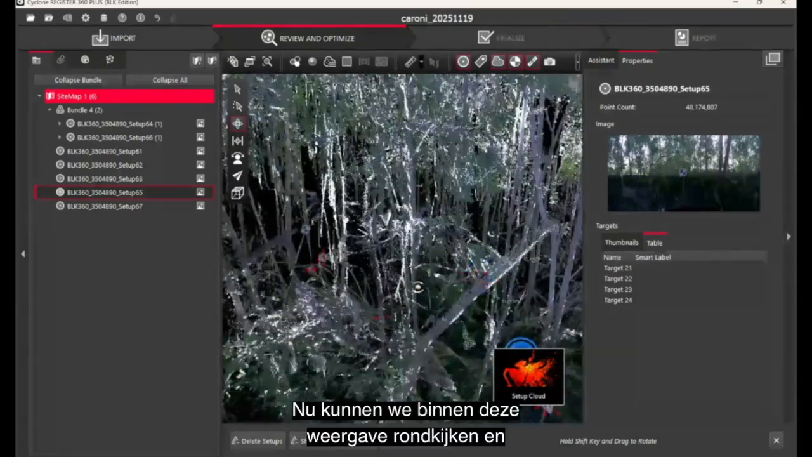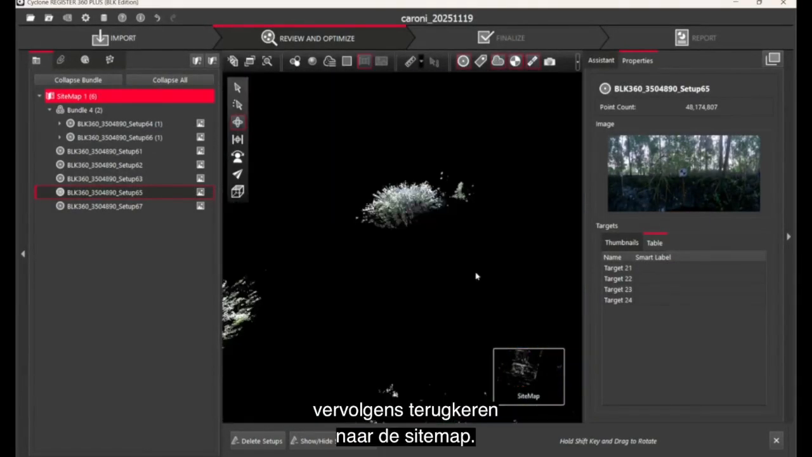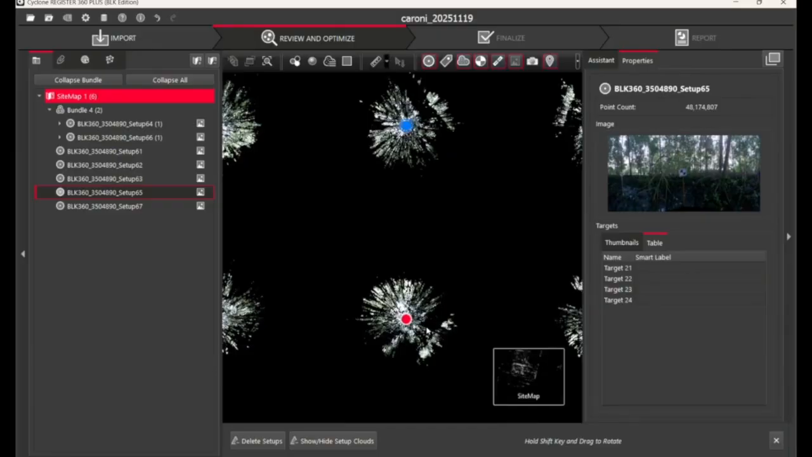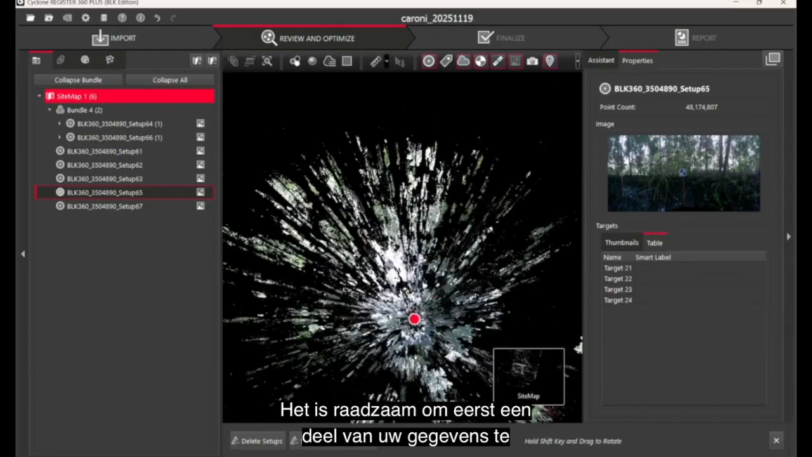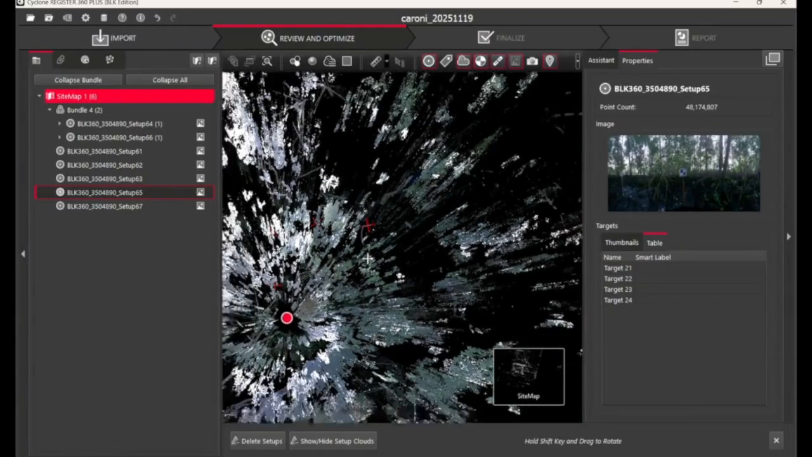So now we can scan around within this view. And then we revert back to the sitemap. It's advisable to explore some of your data before you proceed to manual scan combination.